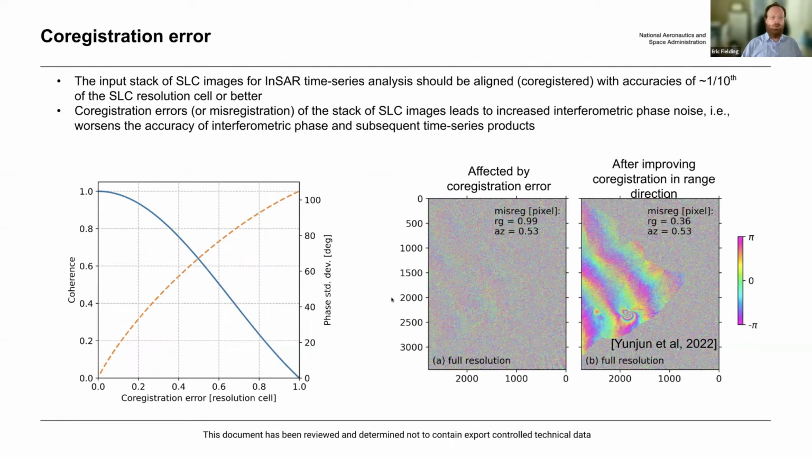So this is an example. In some cases, there's a problem with co-registration of the interferograms. This is especially a problem with L-band data. This was an L-band data set that we used in the InSAR course from ALOS, the Japanese ALOS-1 satellite.